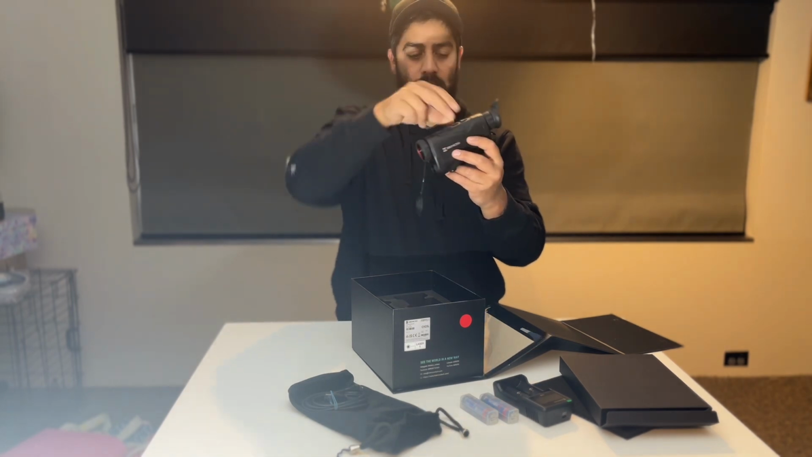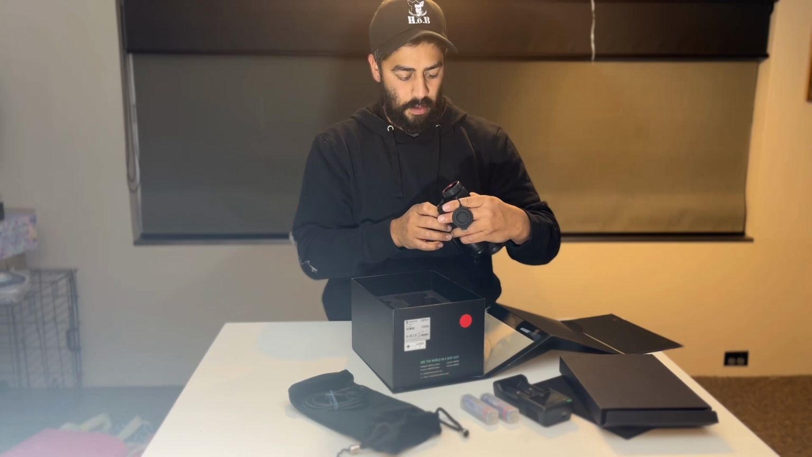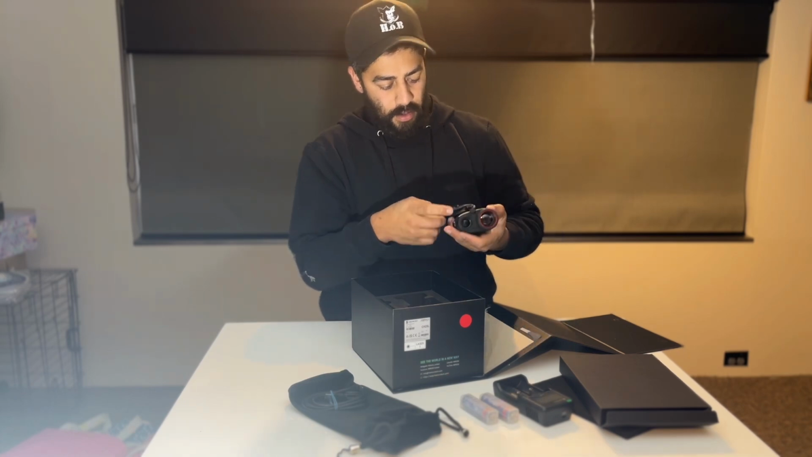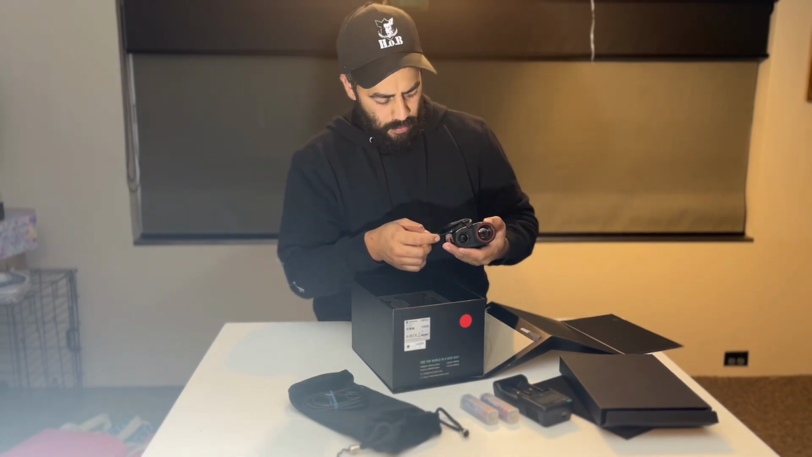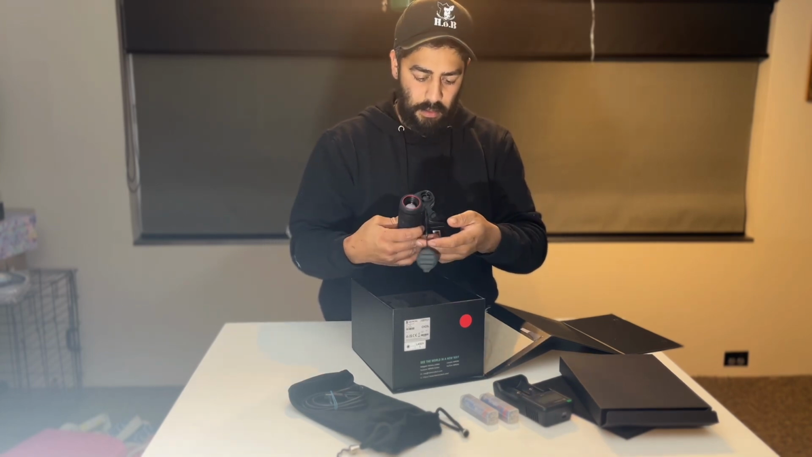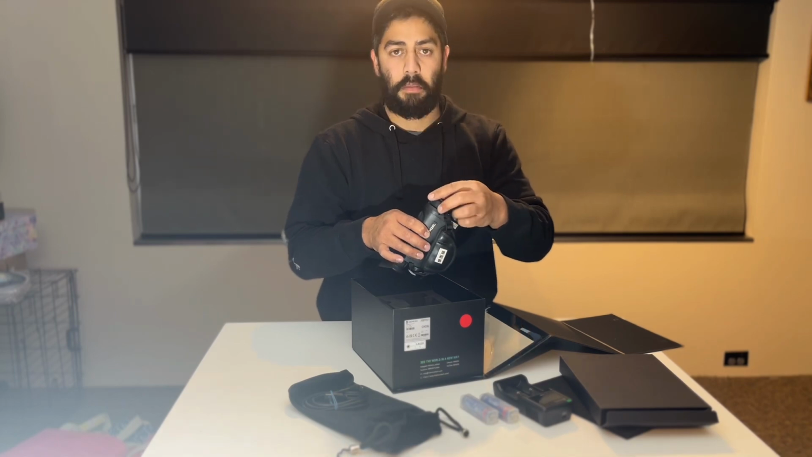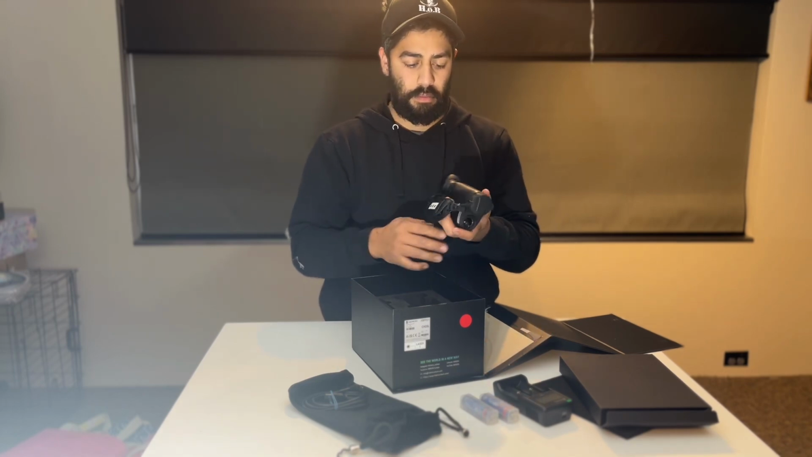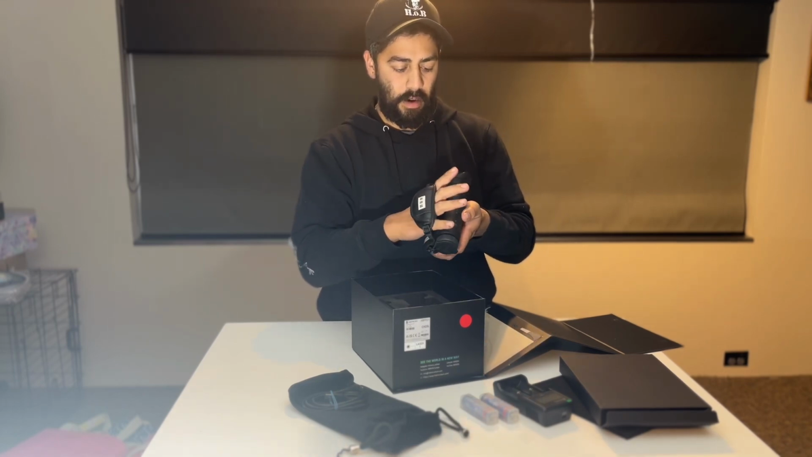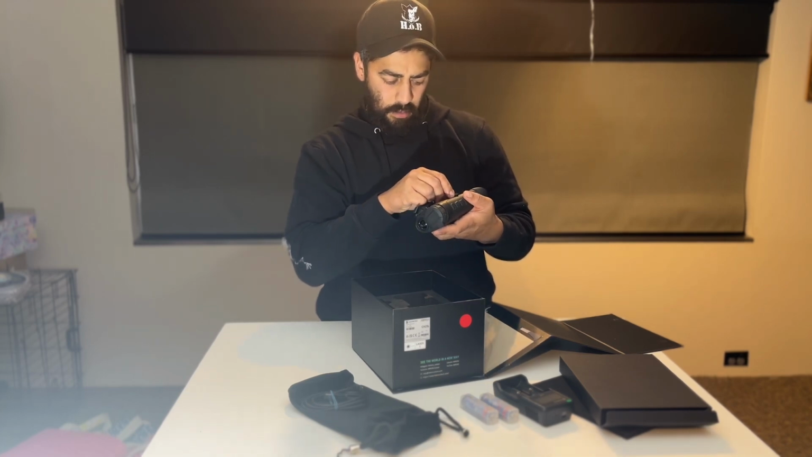Ooh, the CH25L by Hikmicro. It's got a laser rangefinder just down here. I believe it goes out to about 1,000 meters with the rangefinder, so I could possibly do away with my usual long range rangefinder for my long shots.